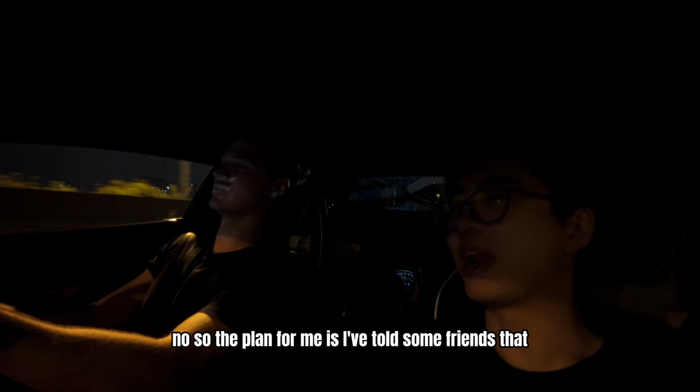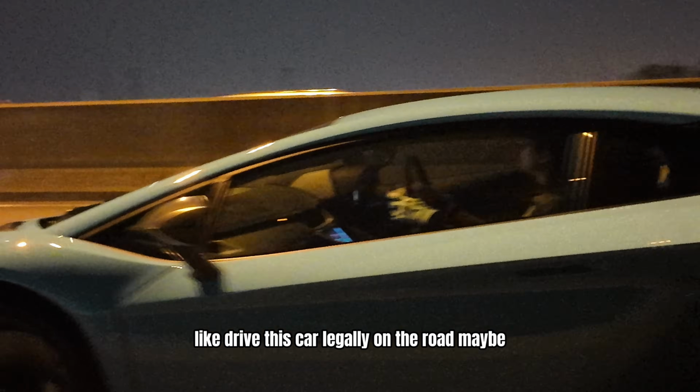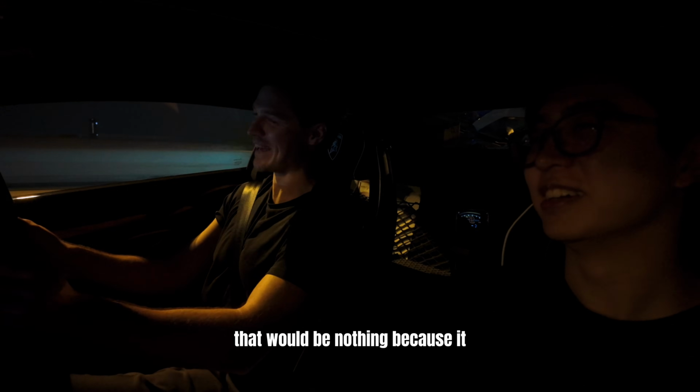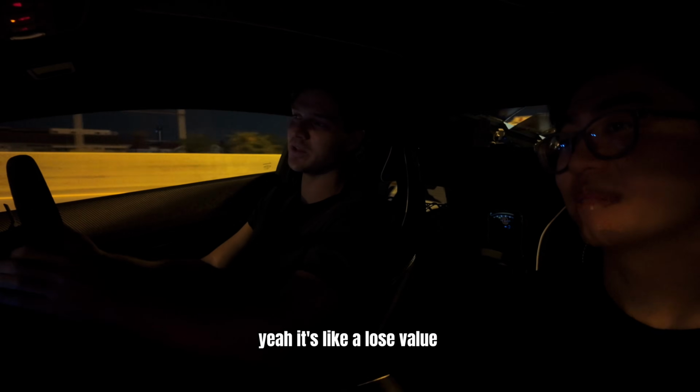Would you ever sell this car? No. So the plan for me is, I've told some friends that the day I can't drive this car legally on the road, maybe they ban gas cars or something, I'm just gonna use it as furniture in my house, because at that point it would be vintage.